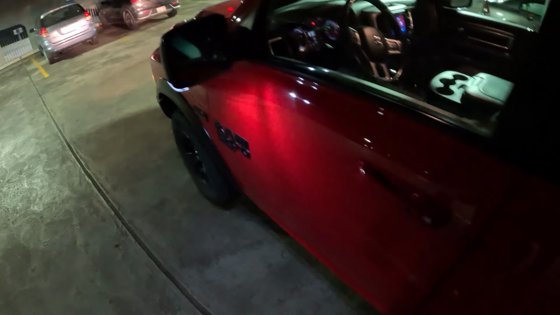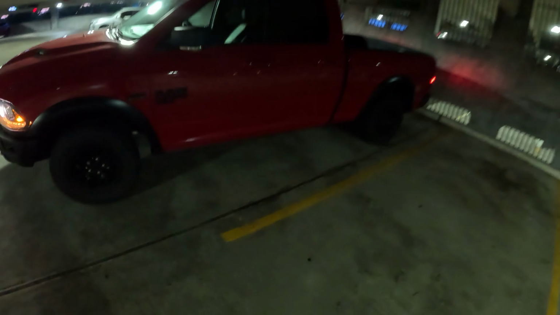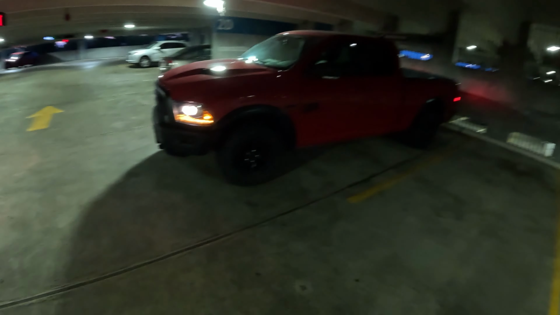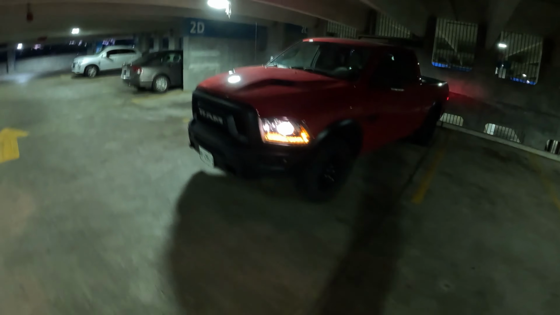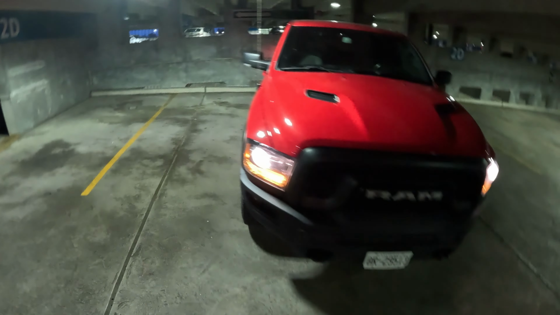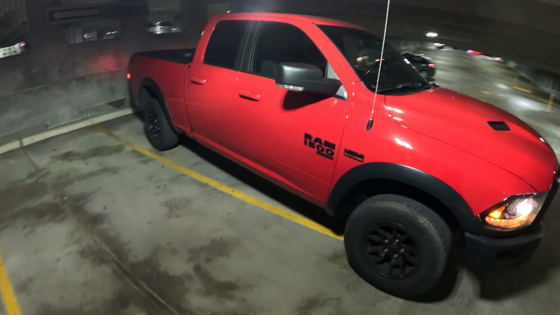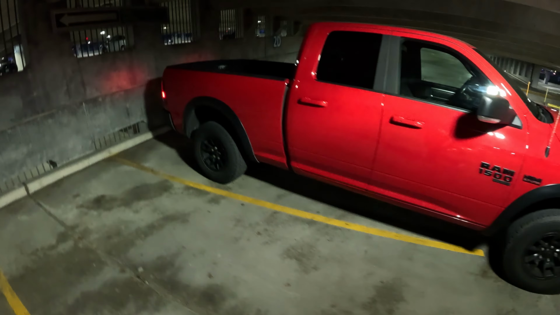Quick little walk around. As you can see, I suck at parking this thing. I did a terrible job at parking this thing, but you can just see how big it is. And listen to that rumble. We have two little tow hooks in the front, but overall, yeah, ignore the parking job. I did a horrible job parking this thing.